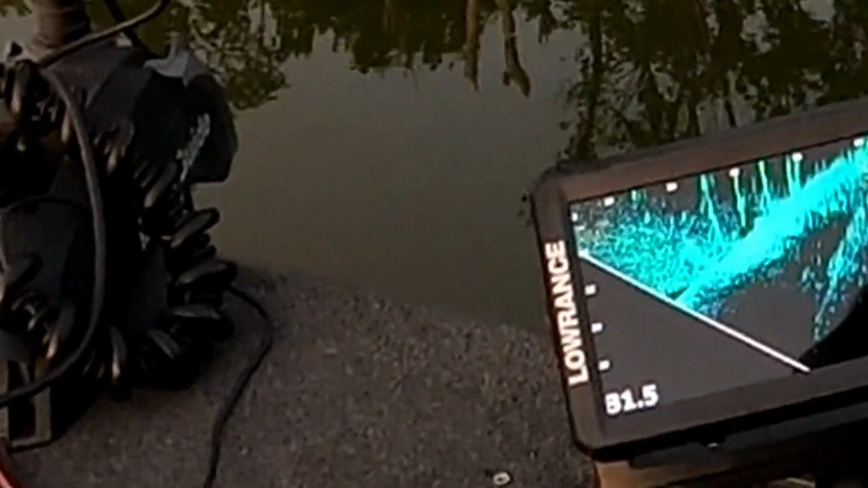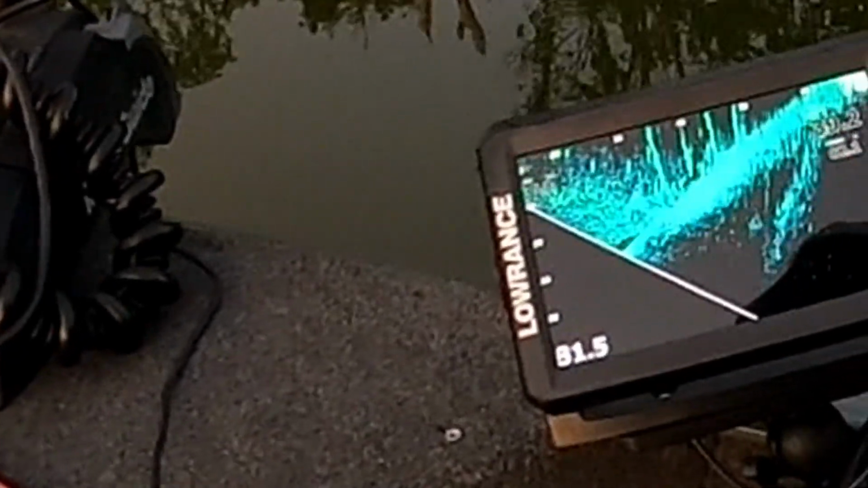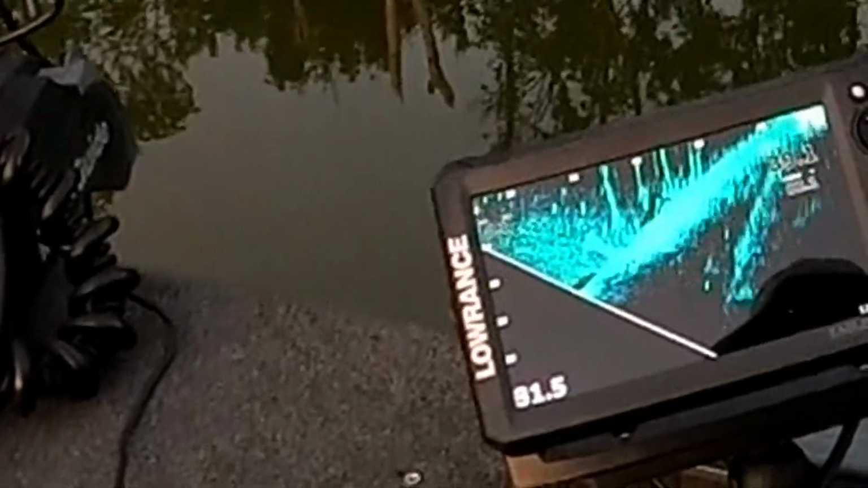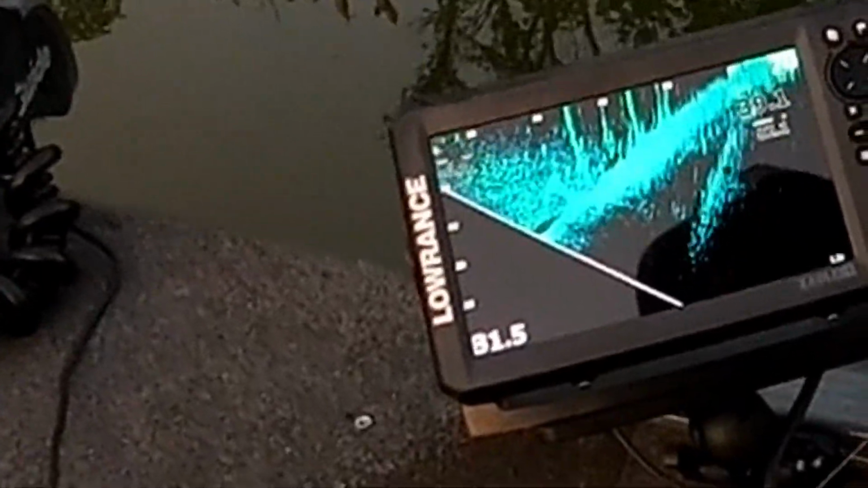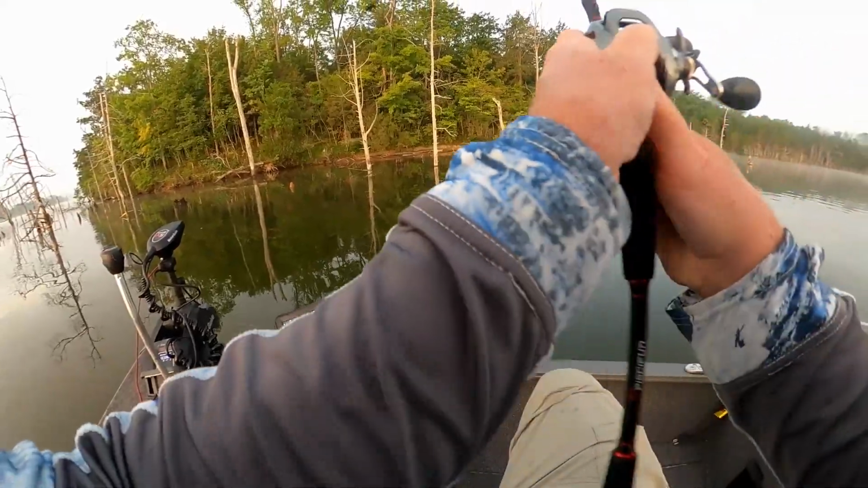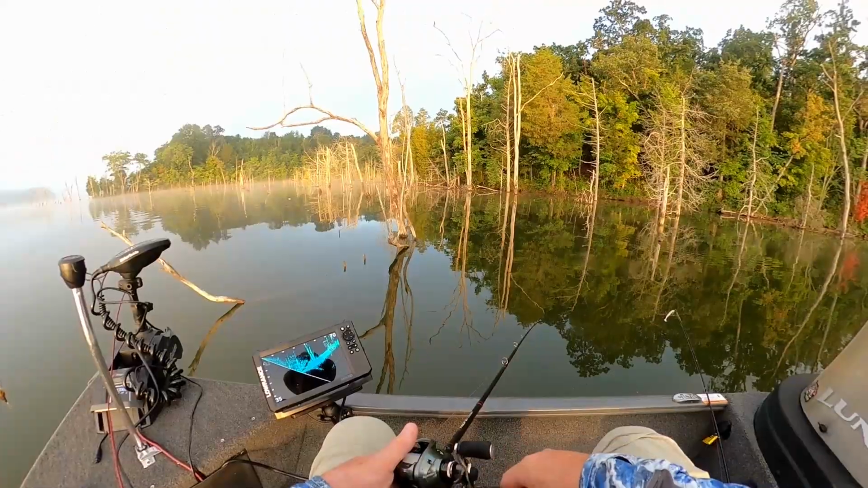There's my lure. Ooh, something's chasing it. Come on. Hey, that worked. I kind of saw something chase it. They didn't hit it. They chased it.